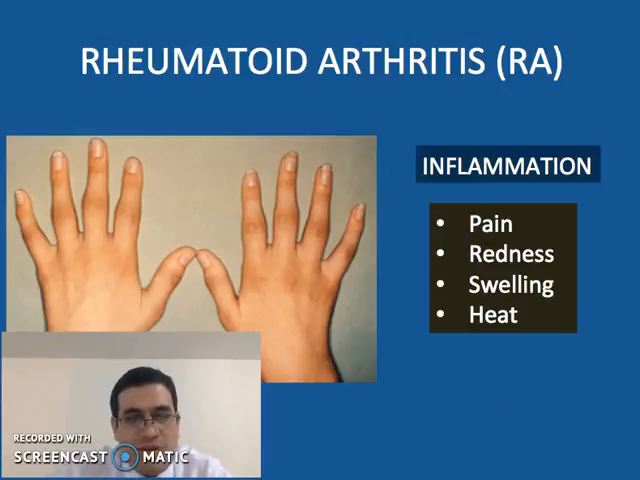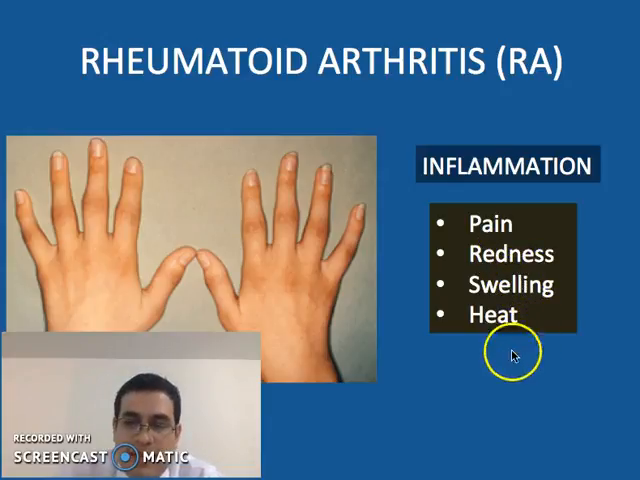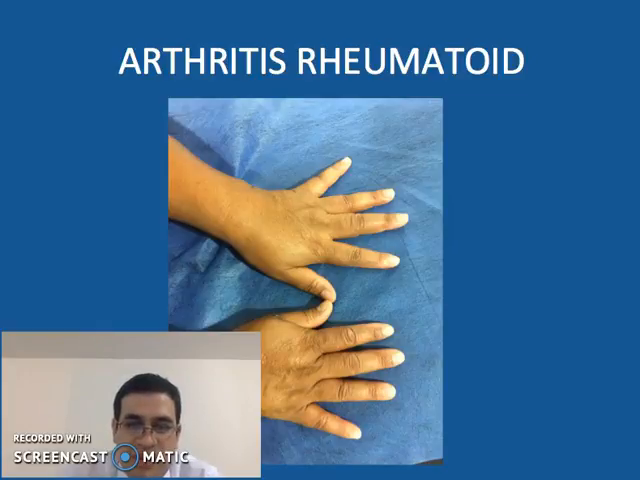One of the main diseases in rheumatology is rheumatoid arthritis. It affects 2% of the world population and is characterized by attacking the joints, predominantly in the hands. So, patients show evidence of inflammation, and doctors look for these 4 signs: pain, redness, swelling, and heat. But in some patients, this examination is very difficult, and it's not easy to see the inflammation or feel the heat or feel the swelling.